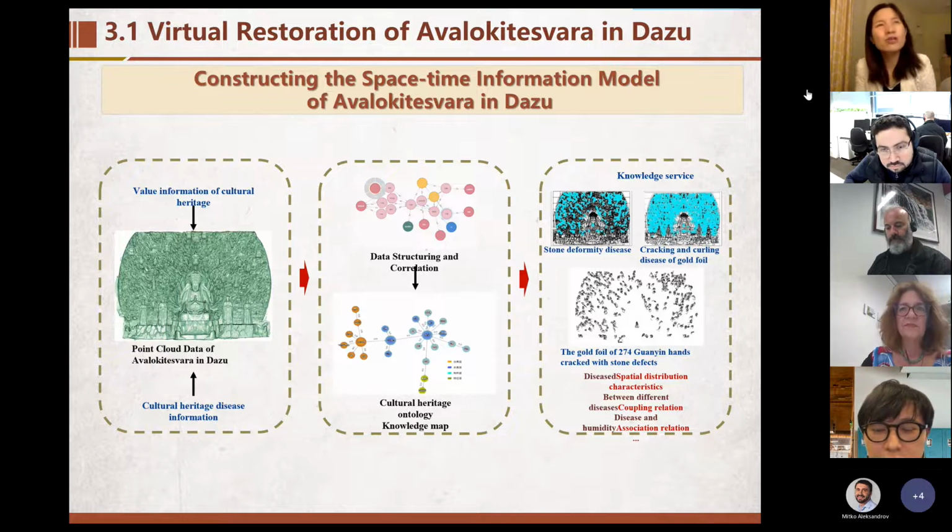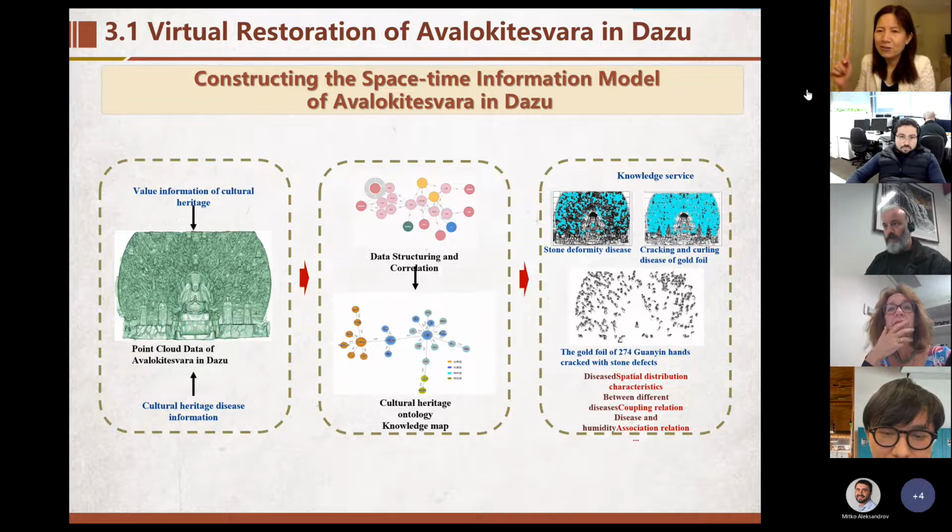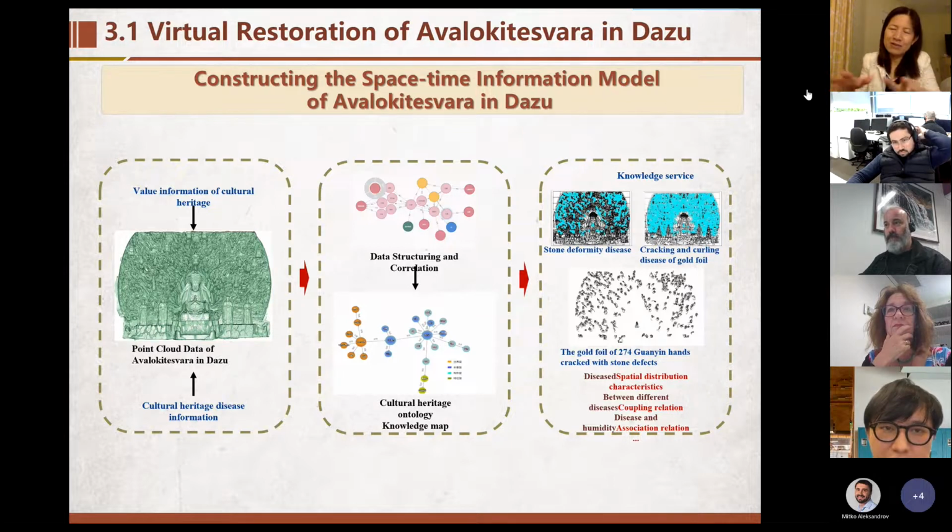In our research team, we have two PhD students who work on Ming and Qing architecture, for example the Forbidden City and other sites in Beijing. So it's a little similar, maybe the classification and so on. So I see. Thank you.